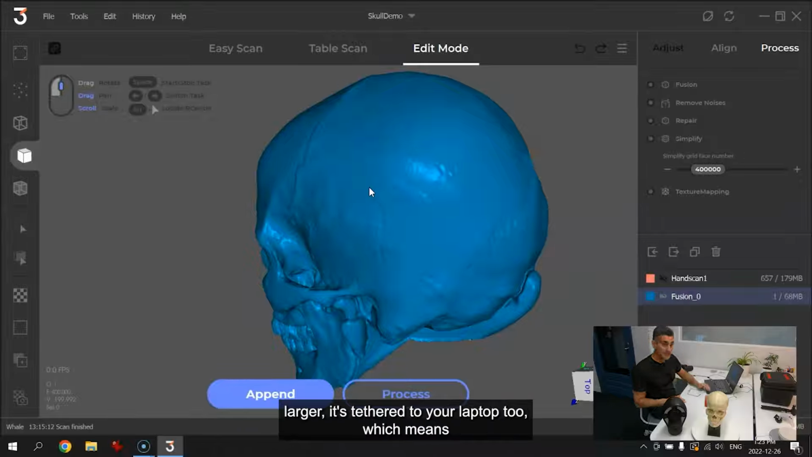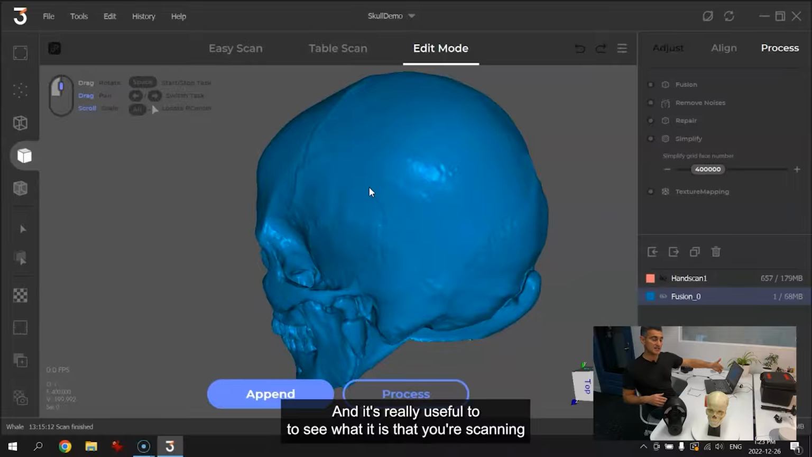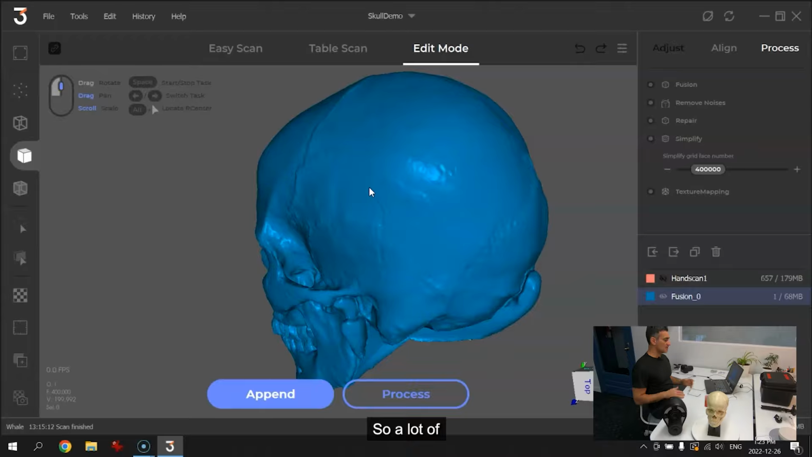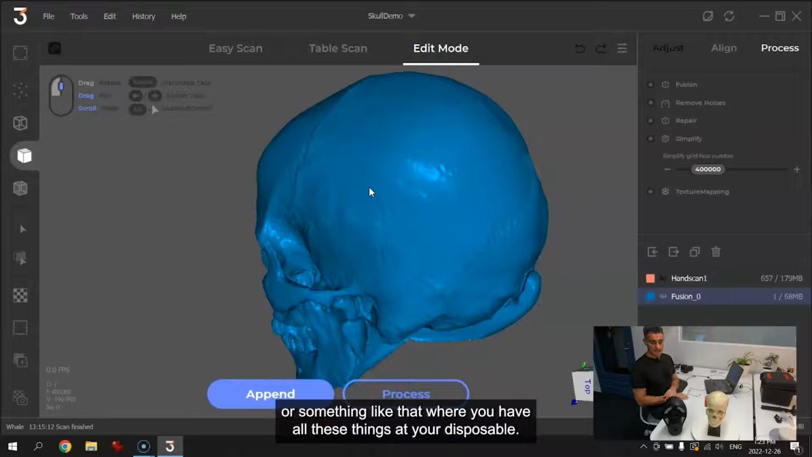It's tethered to your laptop too, which means that you have to bring your laptop if you want to move around, and it's really useful to see what it is that you're scanning or while you're scanning. So a lot of that means that you have to be in a little bit of a controlled environment. This may be better suited to a lab or like a shop or something like that, where you have all these things at your disposal.